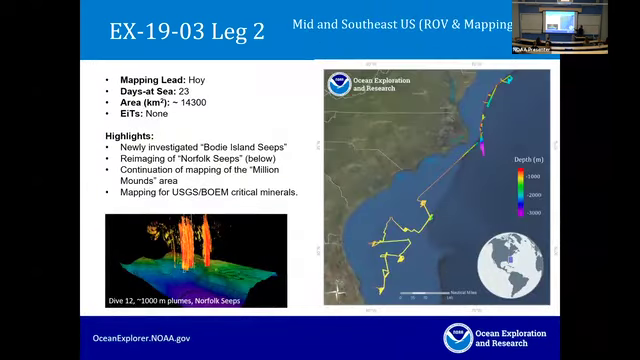So this was leg 2. This was the follow-on ROV cruise out of Miami. A couple of highlights here. They mapped about 14,000 square kilometers of seafloor. That's typical for an ROV cruise. Of course, it depends on depth, right? Depth, as well as weather, is going to dictate the size of your swath, how much seafloor you can sonify at any single time.